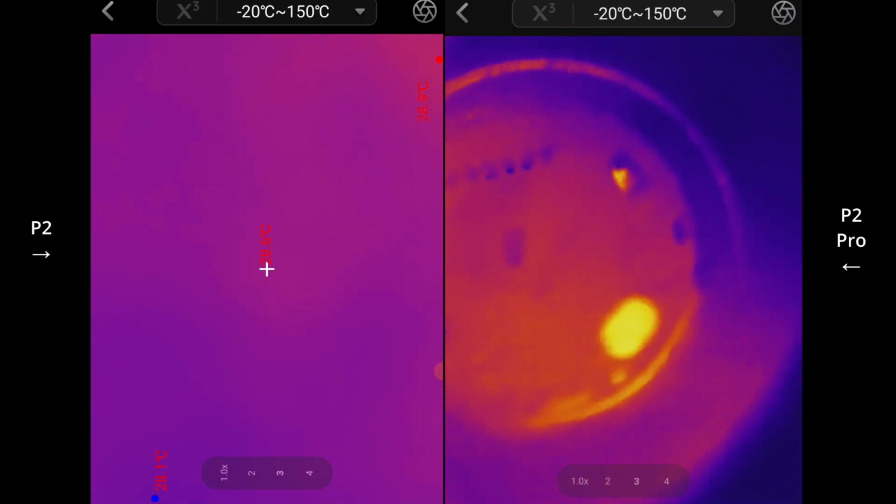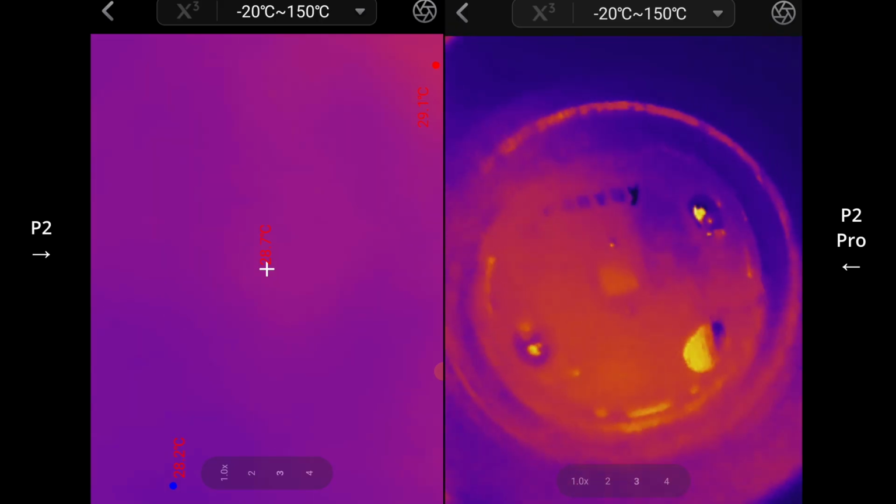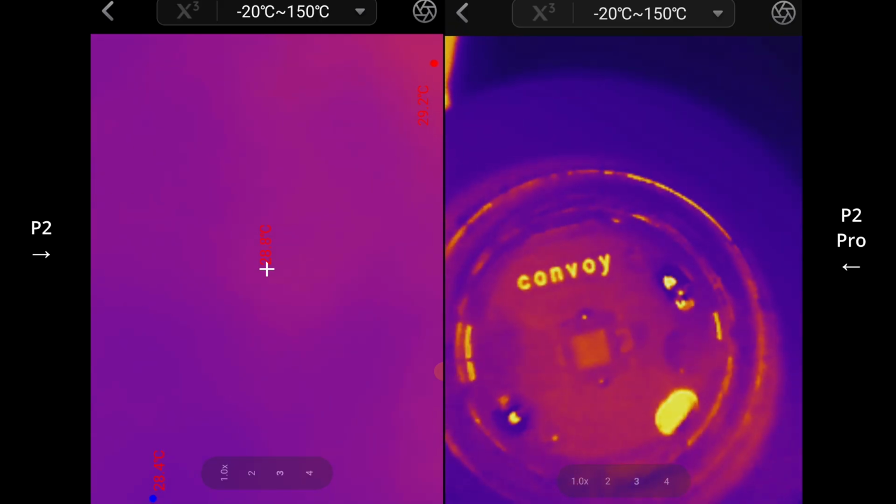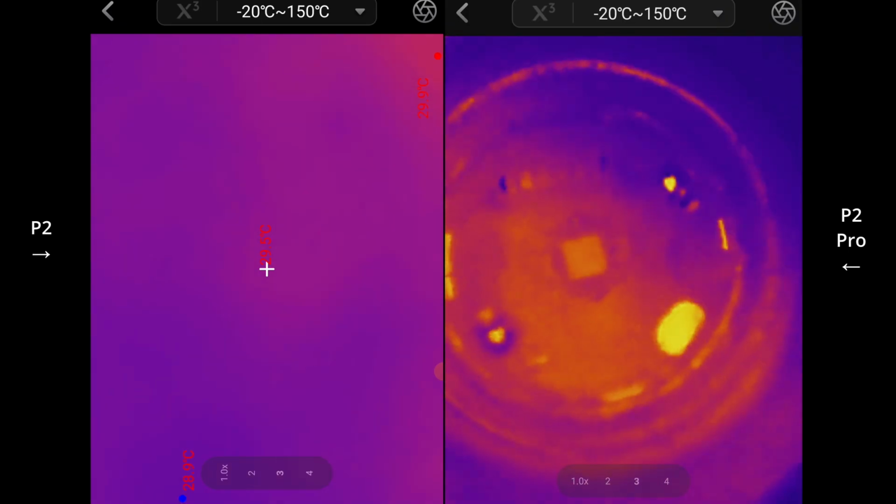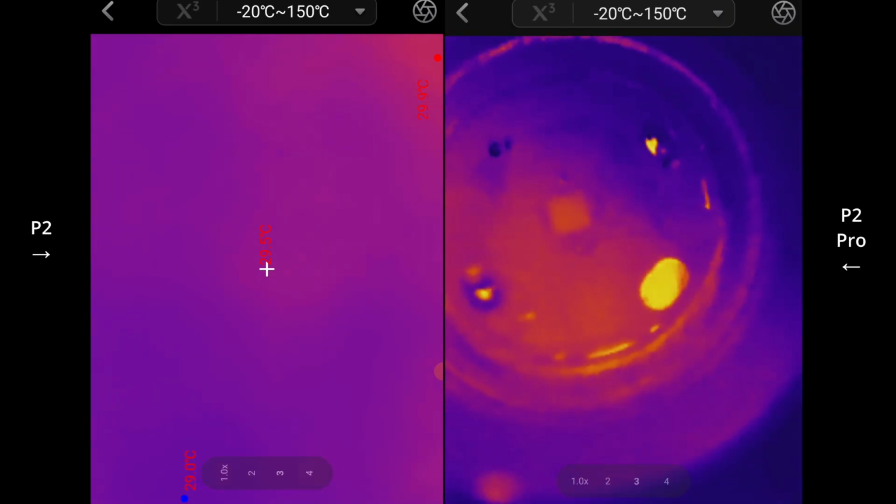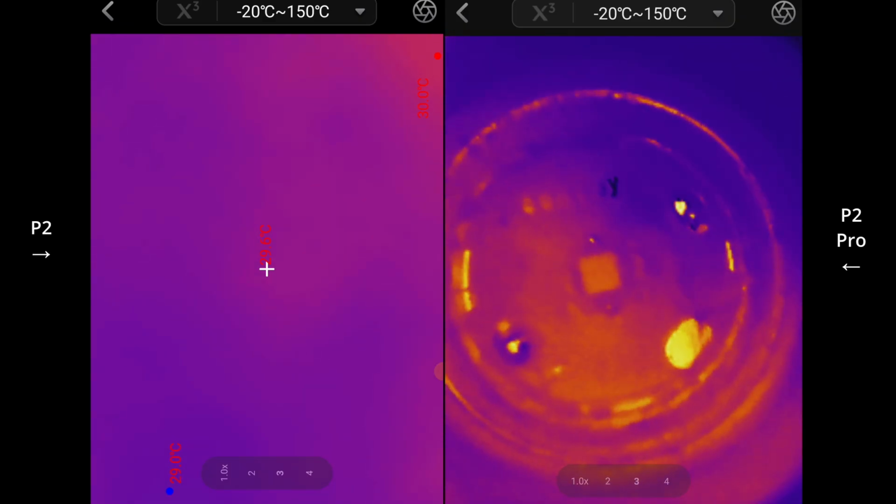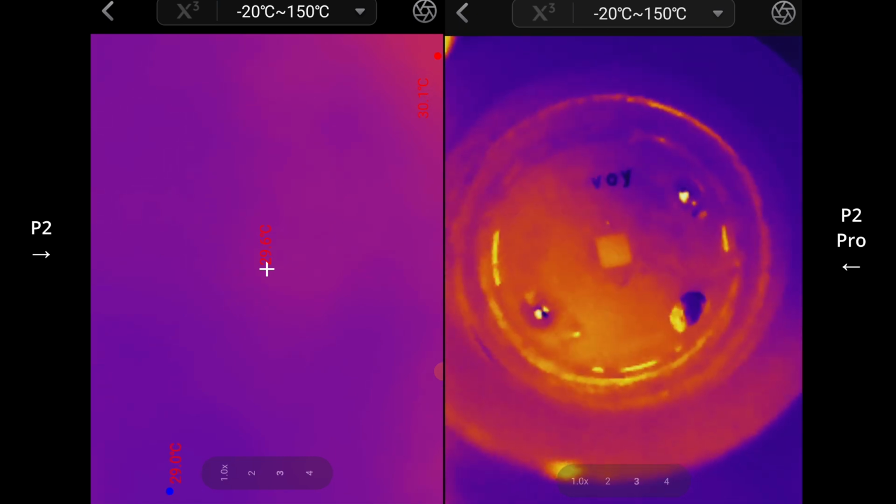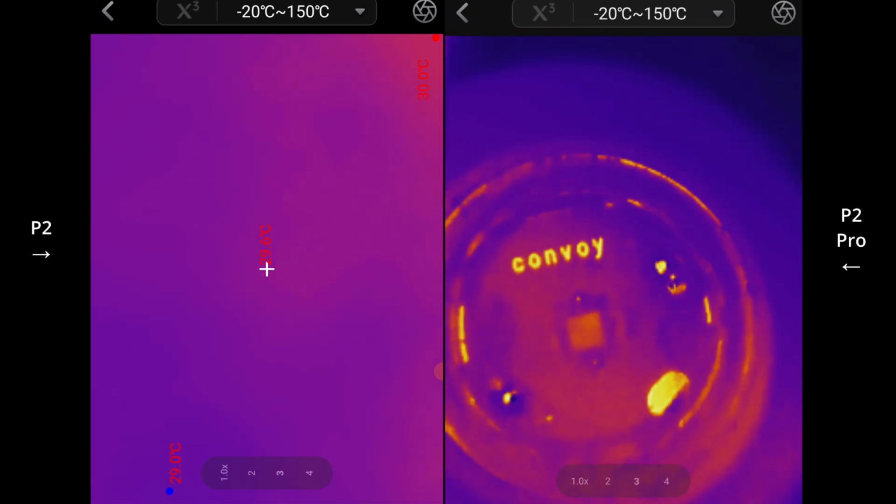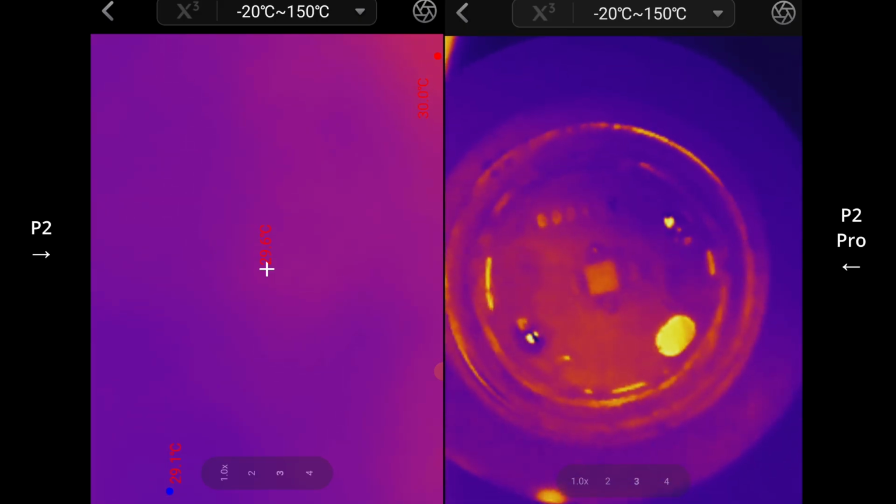Just gotta balance this a little bit, but I was hoping to see a little bit more heat in the center. I've only got it on moonlight mode at the moment, but I had to actually take the lens off the front, because otherwise it's not going to be able to see through the lens.